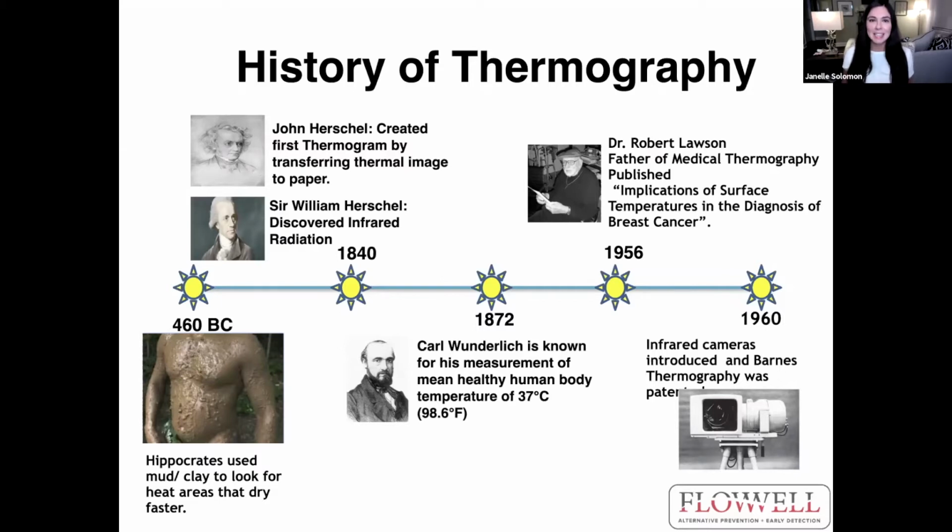460 BC, Hippocrates used mud and clay to look for areas that dried faster so that he could tell where there was heat in the body. So if over a certain organ, perhaps he was looking at the liver, that area dried quicker, he would know that there could potentially be something going on with the liver. So obviously it's come a long way since then.